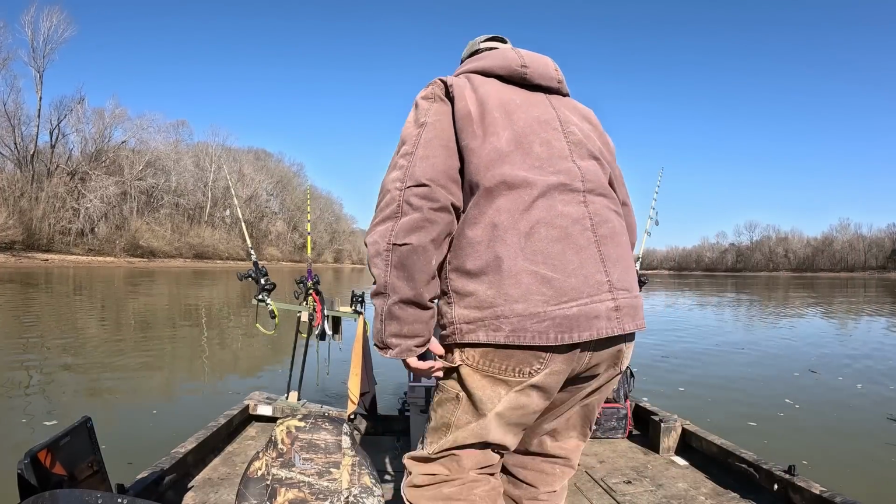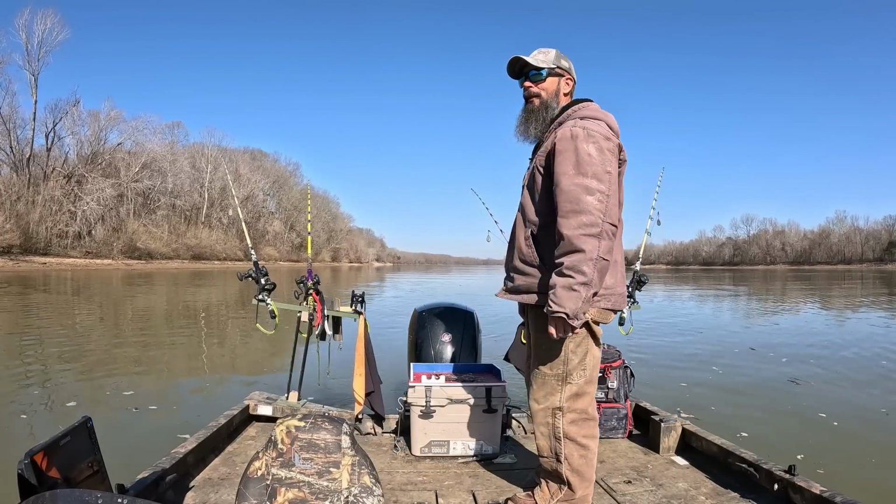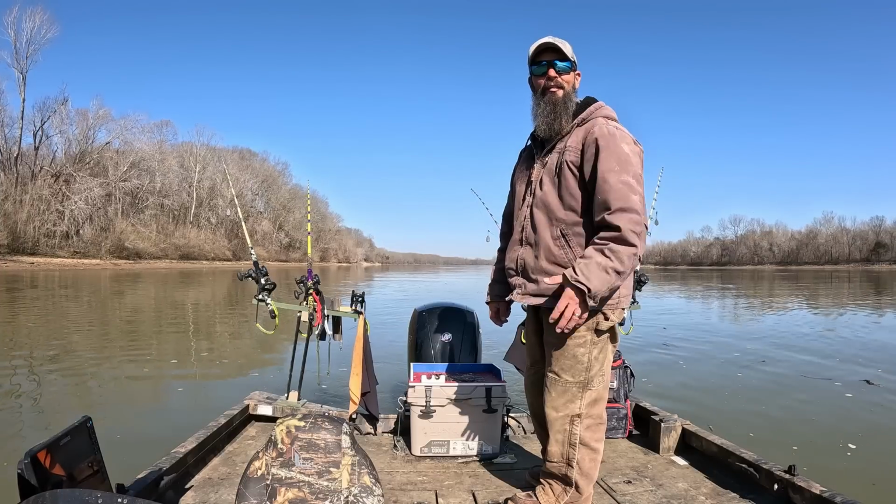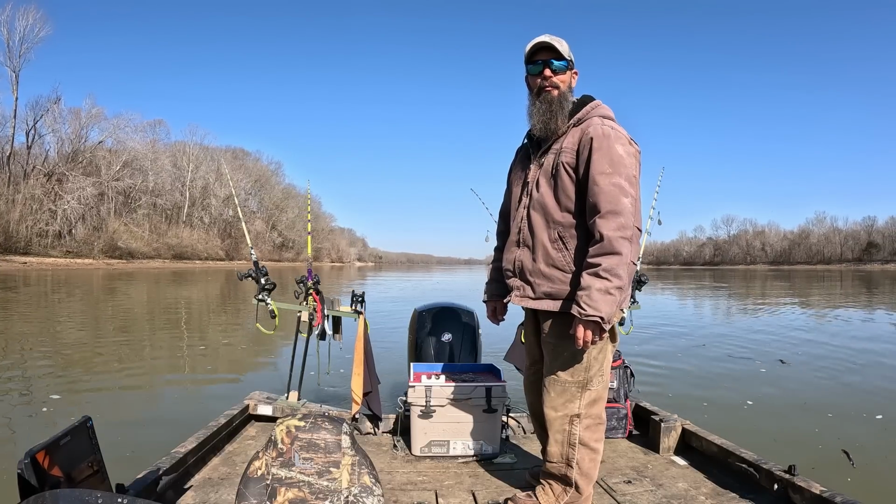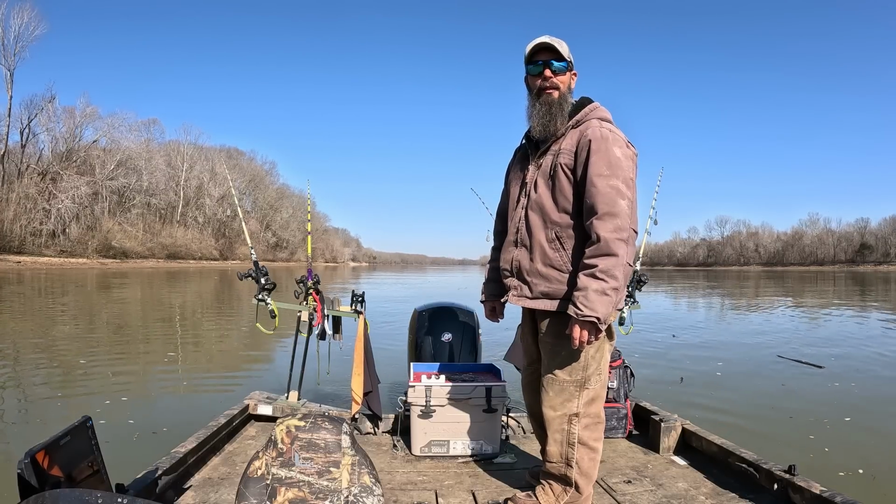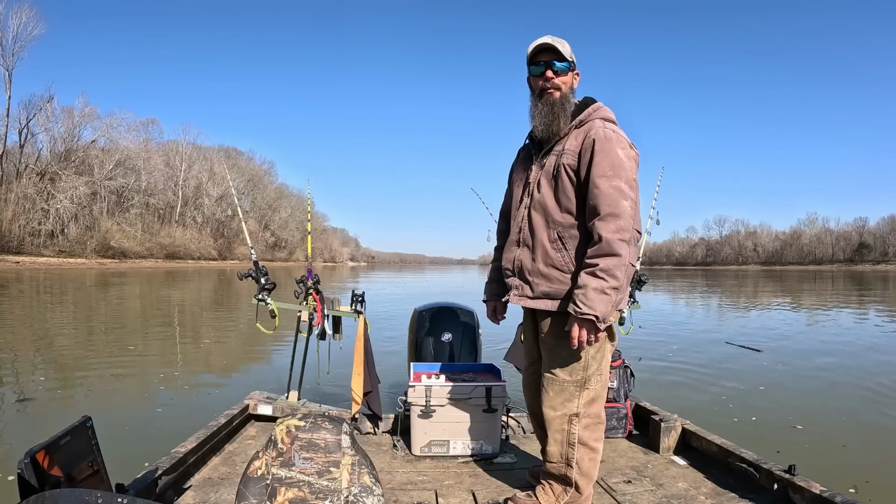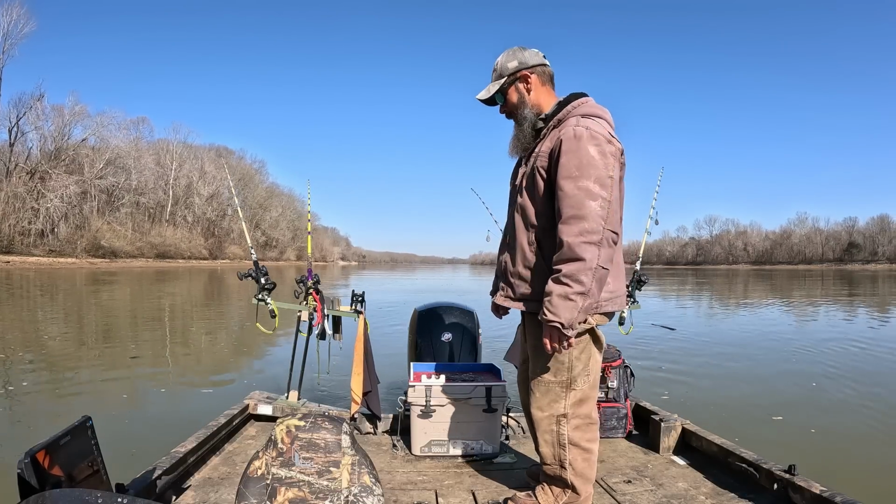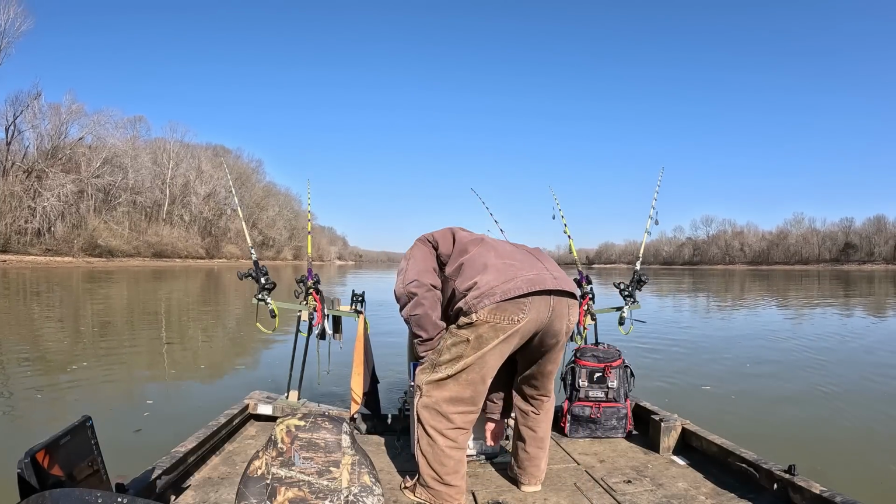All right, y'all. Yeah, we come down to this spot because that other spot, there's too much trash floating down it. Of course, now this spot don't look any better, but it's not near as bad, I guess. We do have one good piece that's coming down towards us, so it'll be interesting to see what that does. But anyway, we're gonna fish it regardless. Oh.